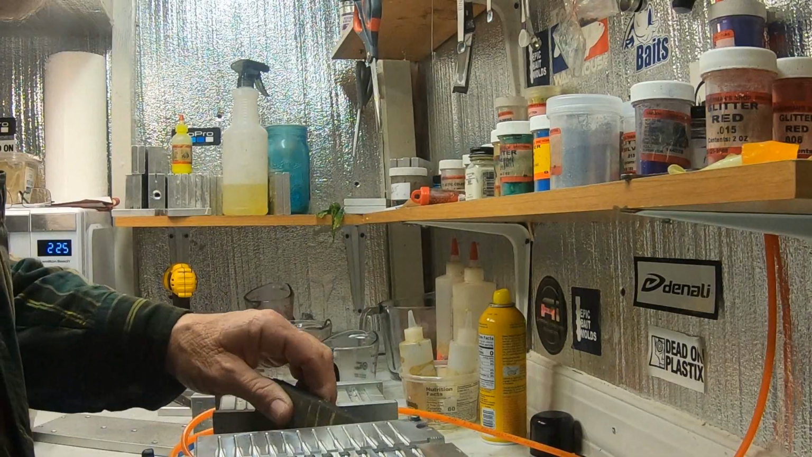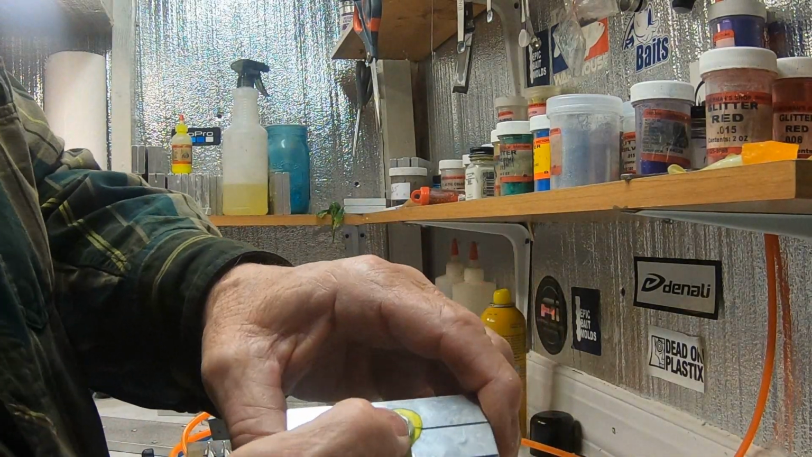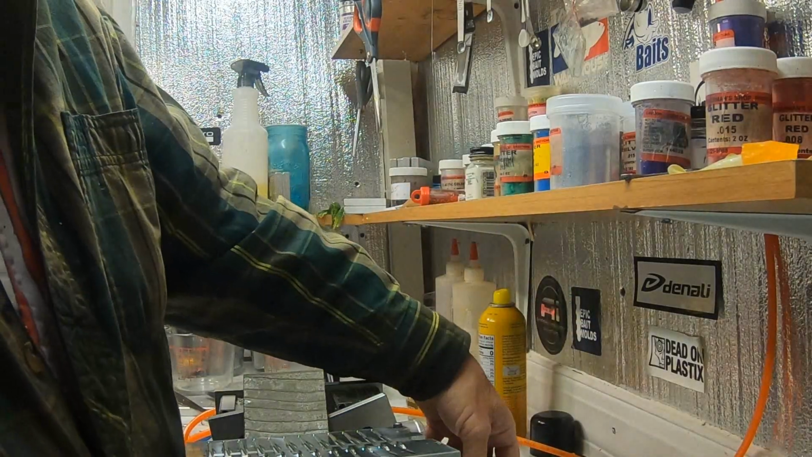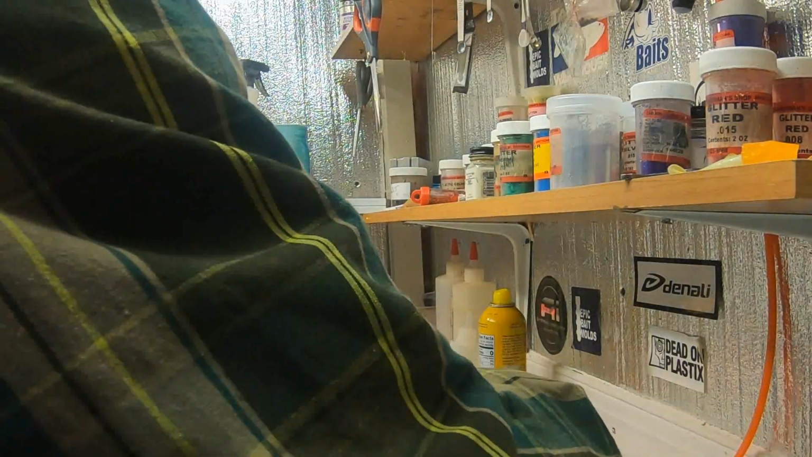I've been painting today, so I should have been fishing. But this is the LC shad. I just got in from that. I done told the lady I'd be there today, and I had to do it today, so she won't